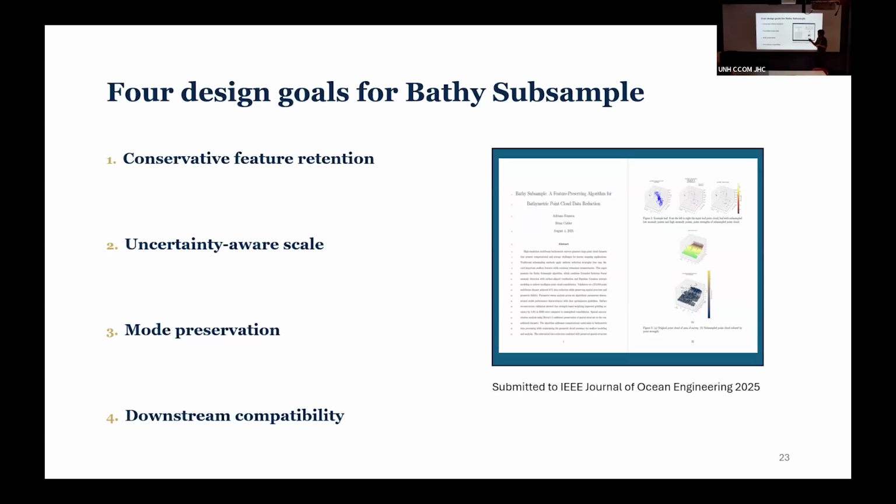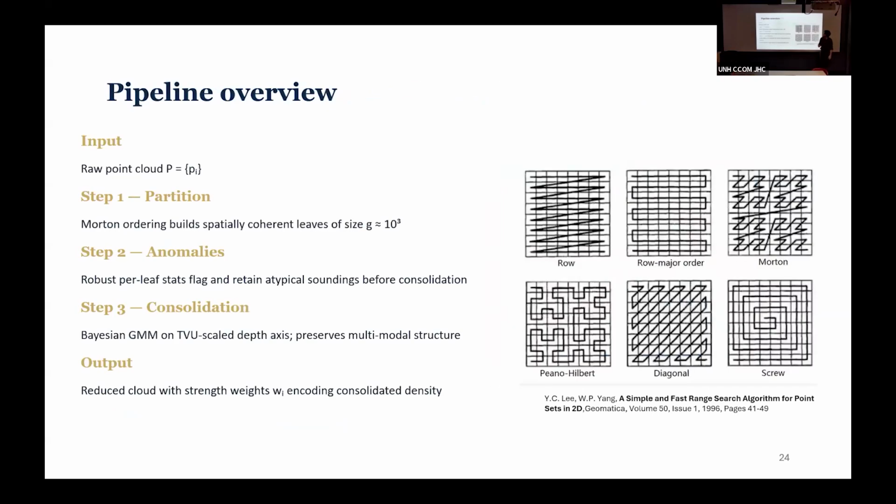Right? So this is where the mode preservation comes in. Oh, sorry, I'm pointing here, Mark. I don't know if you see it. The mode preservation part of it is we want to preserve modes that are redundant or in areas that are very correlated. We want it to be uncertainty aware, right? So if we're farther on the beam or if we're in an area of very rough terrain, we want to be able to adapt our scale as well. And we want it to be compatible downstream, right? So for example, with the graph neural network that comes after, we want to be able to output this in a format that can be turned into a graph or that can be consolidated in some way.